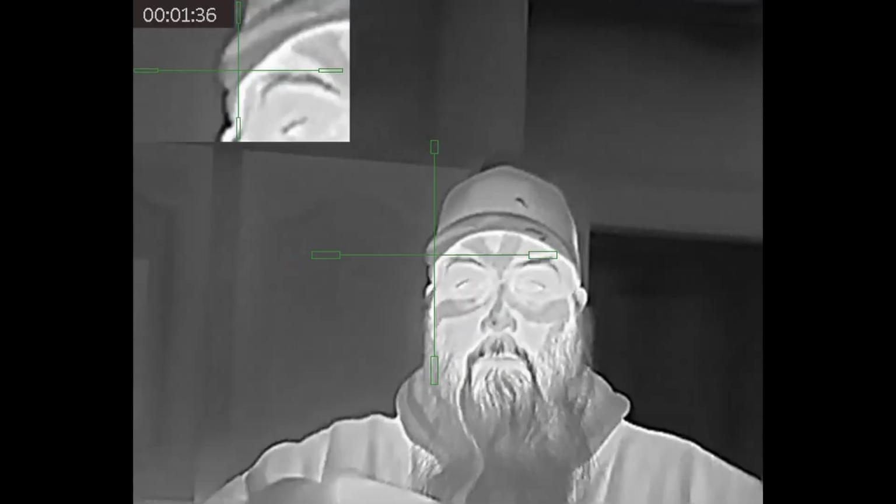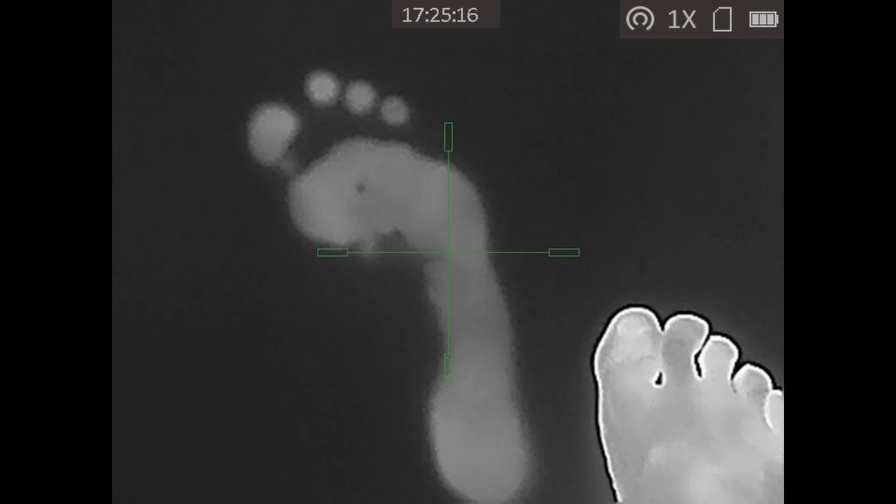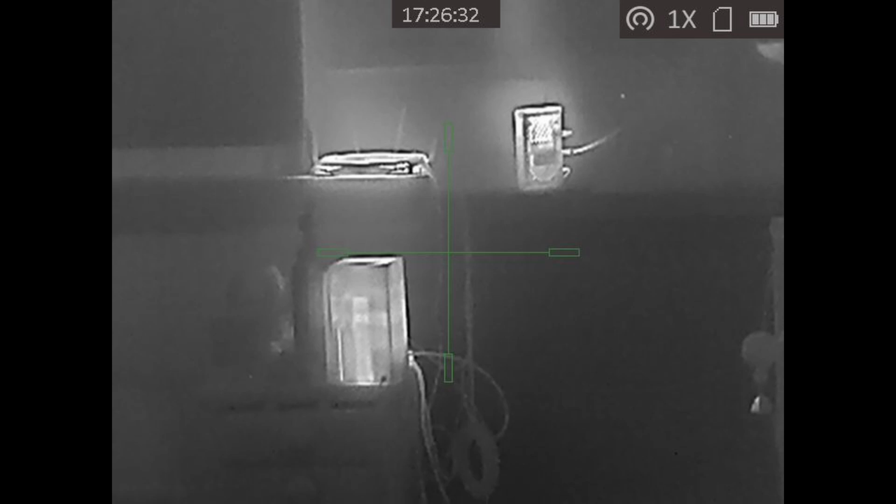And we have some photos coming up of my dog. This thermal scope takes photos as well. And look at the footprint. That's kind of cool. And then up next, we have an Xbox, a router, and a modem. You can see the heat being generated from those devices.